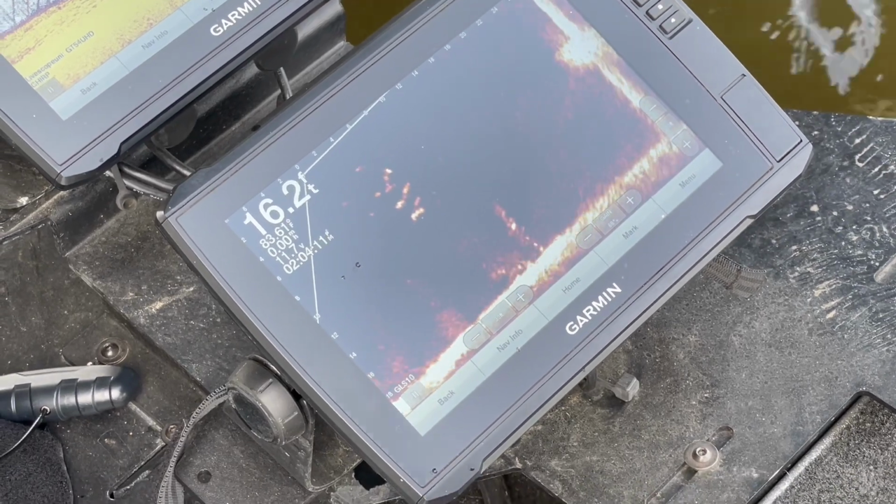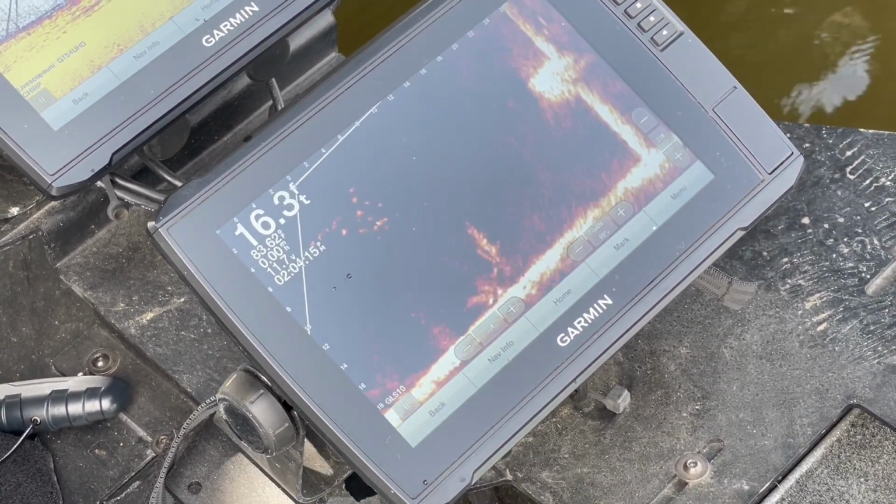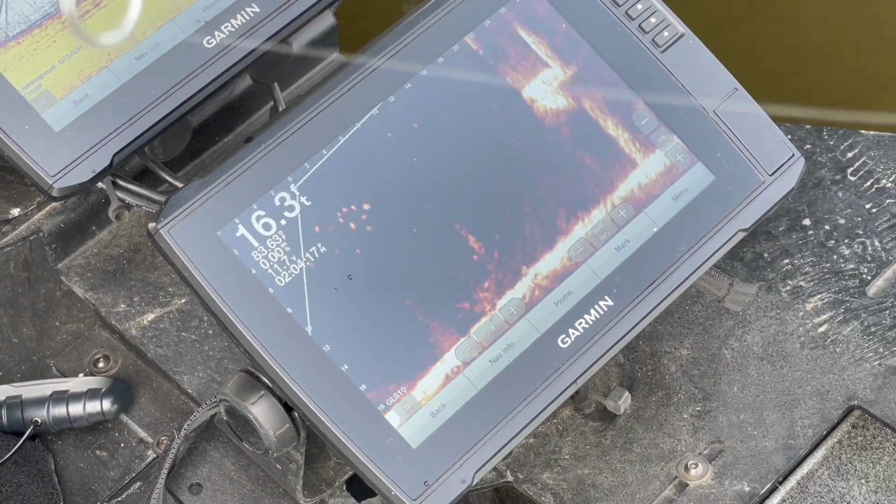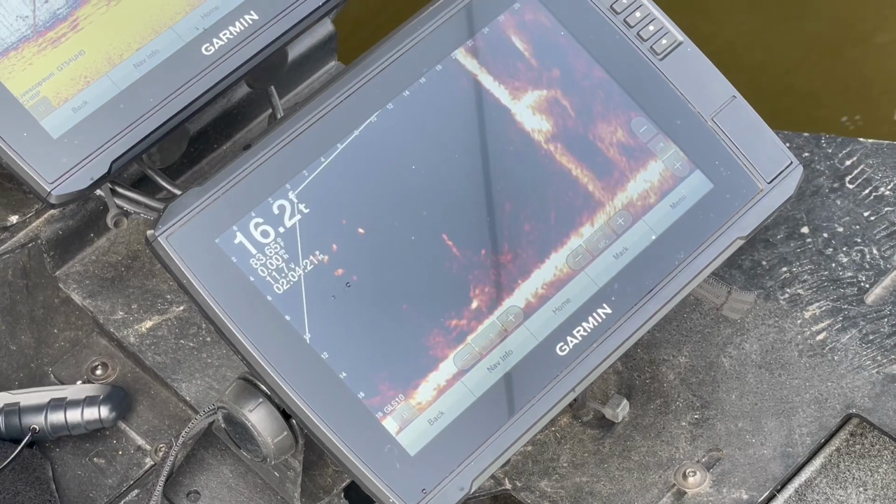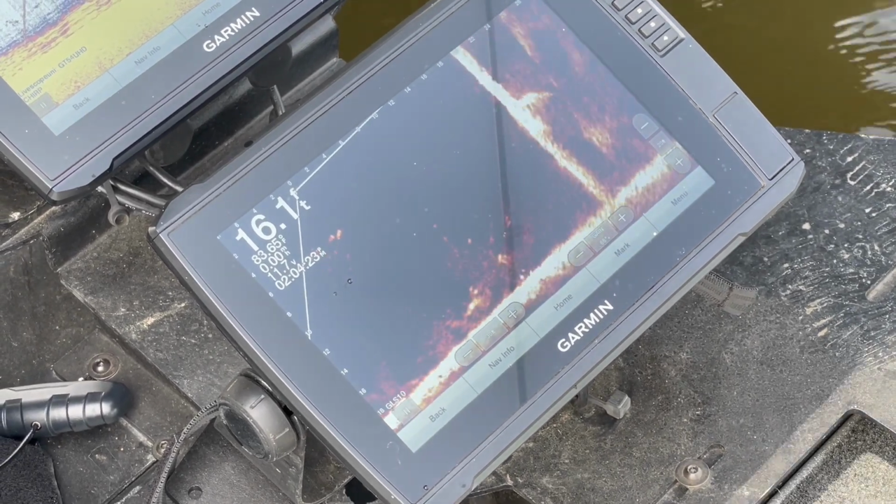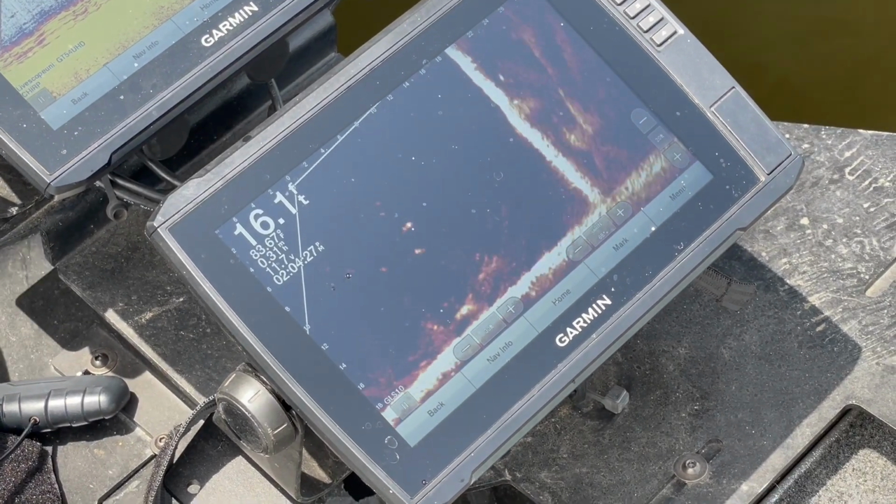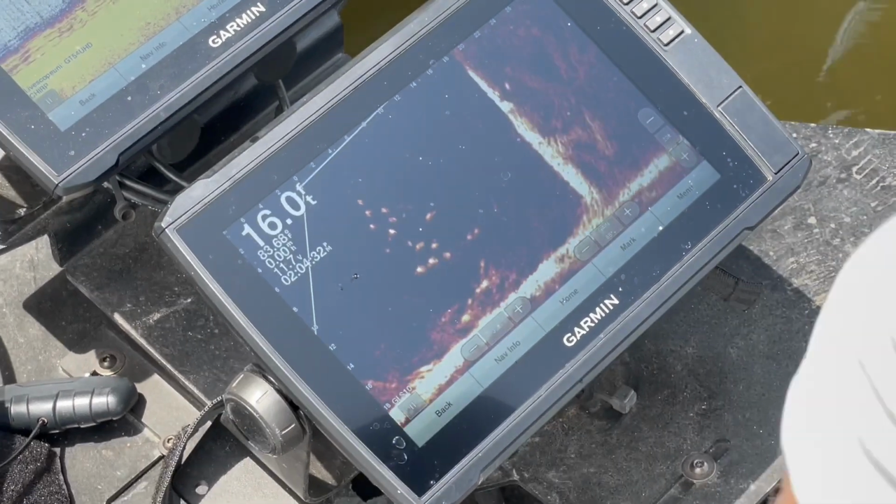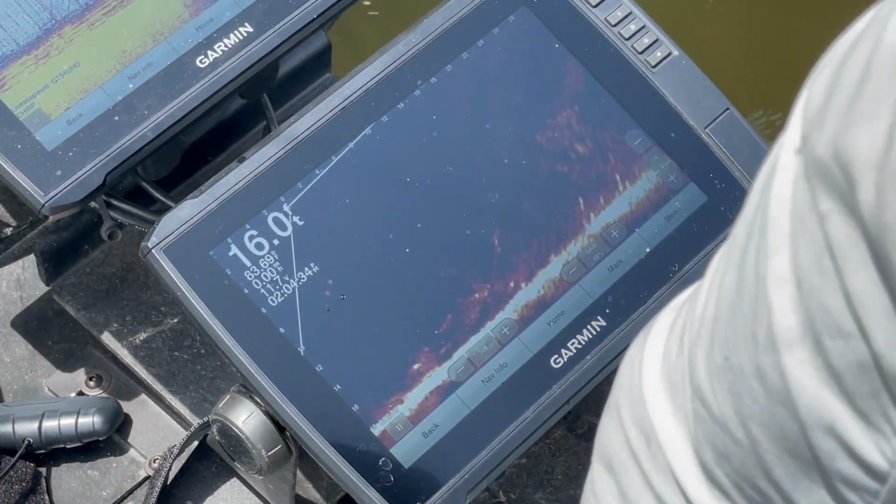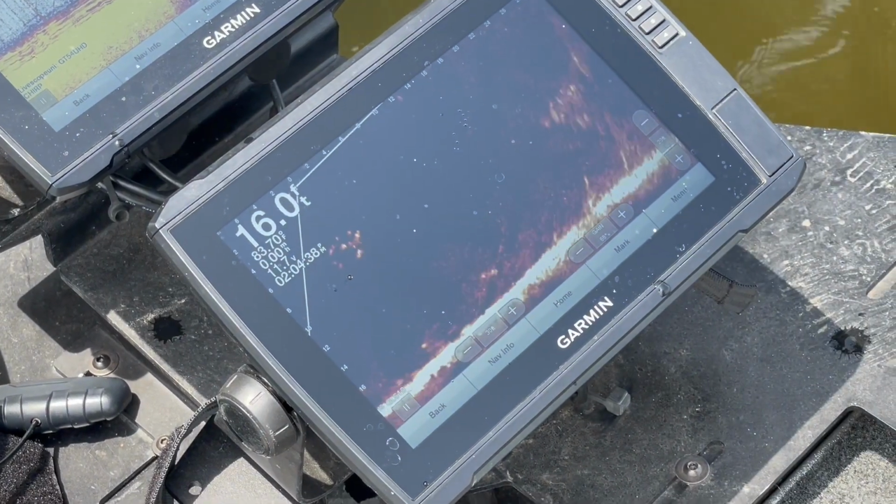Let's see if we can get another one real fast. We shouldn't have to cast it very far. They kind of swim out off the brush pile. So let's see. There we go. That's a big... Wow, it's a bass.